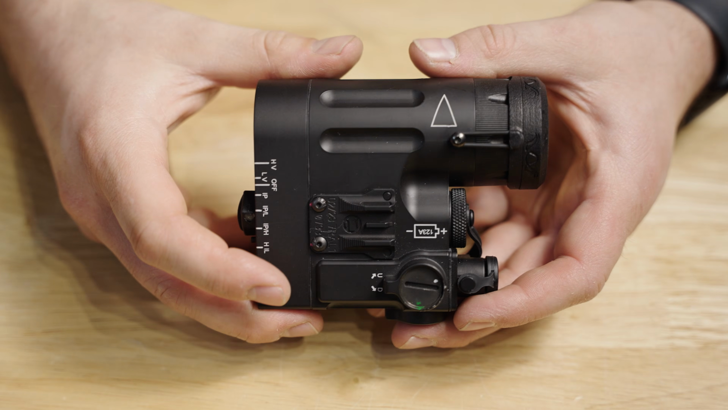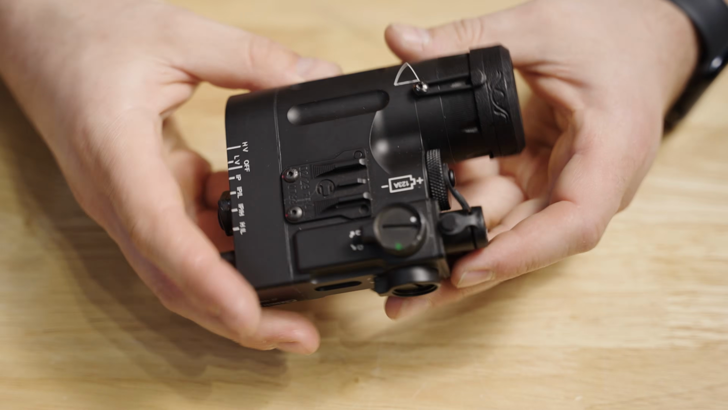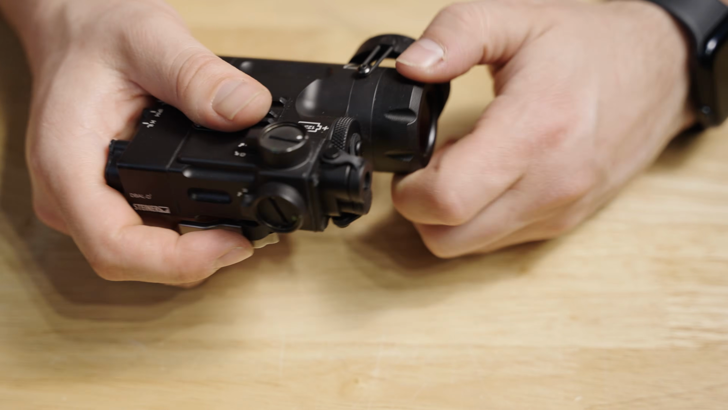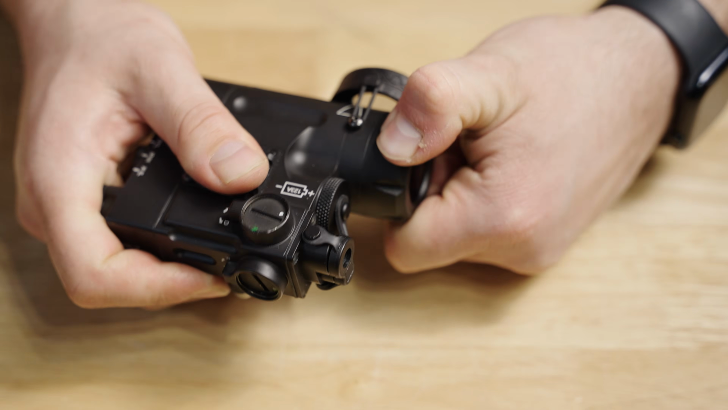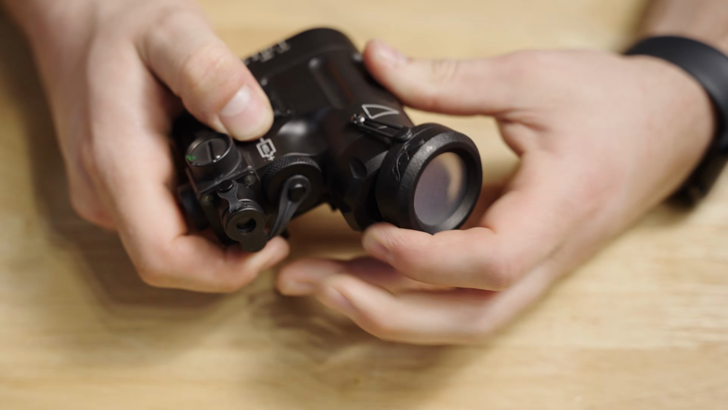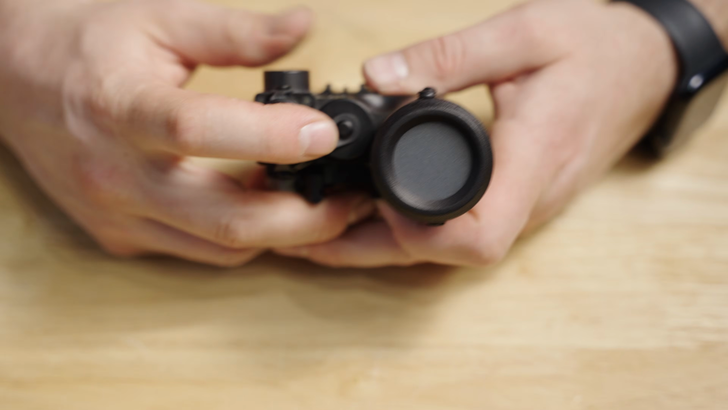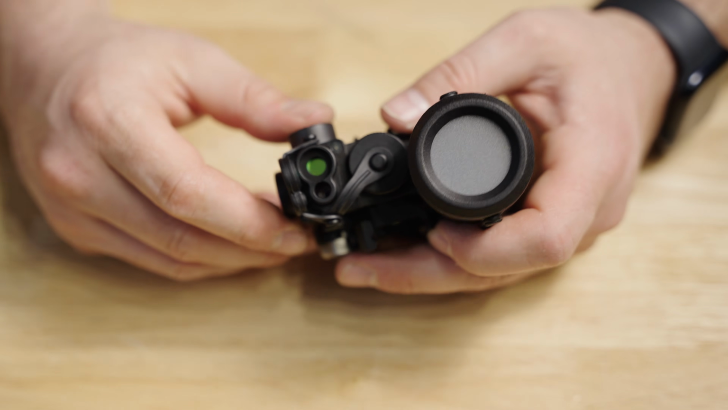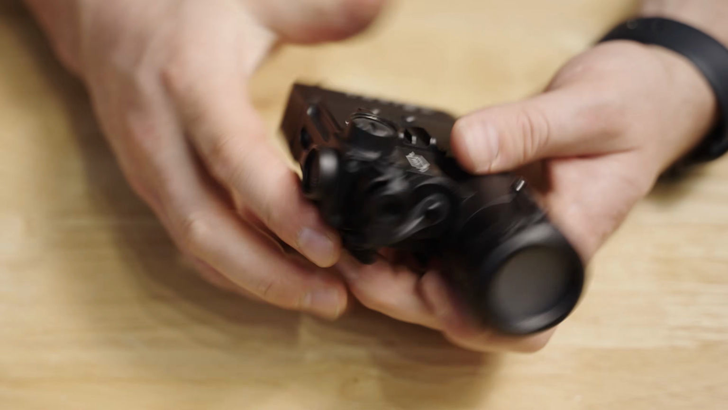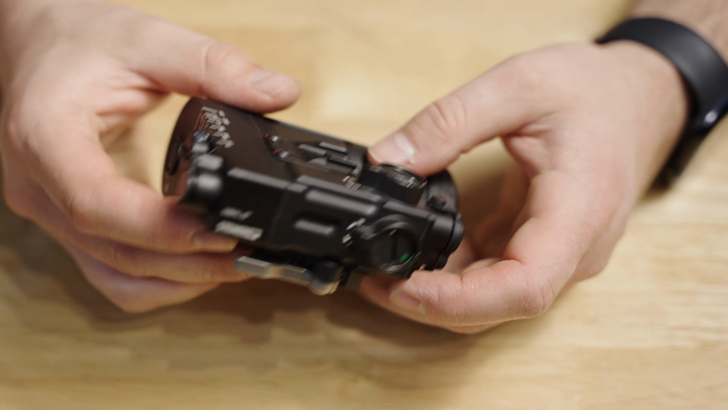The DBAL D2 is going to be a civilian powered LED-based illumination device. You have a very large illuminator on one side, which converges or diverges by, once again, twisting it. The Viridian Weapon Systems diffuser is a very popular accessory that really helps you get the most out of this device, and that is what currently is installed. Similar to the other Steiner devices, you have a stacked visible and IR laser, a front-mounted battery, and then you do have exposed turrets as well.